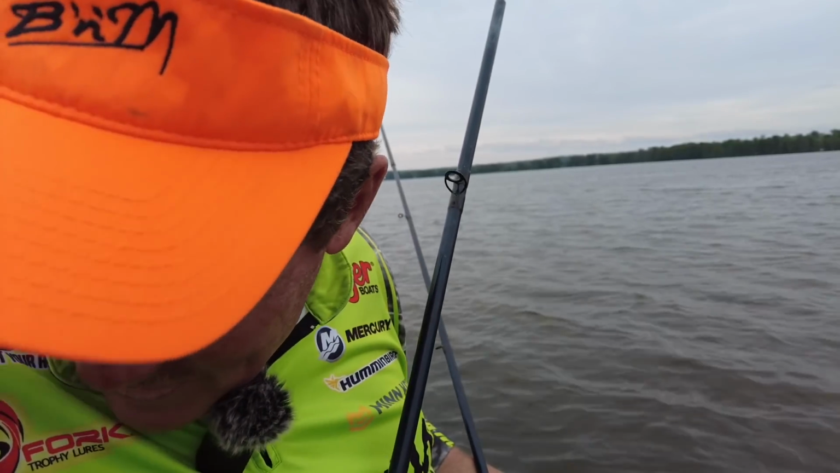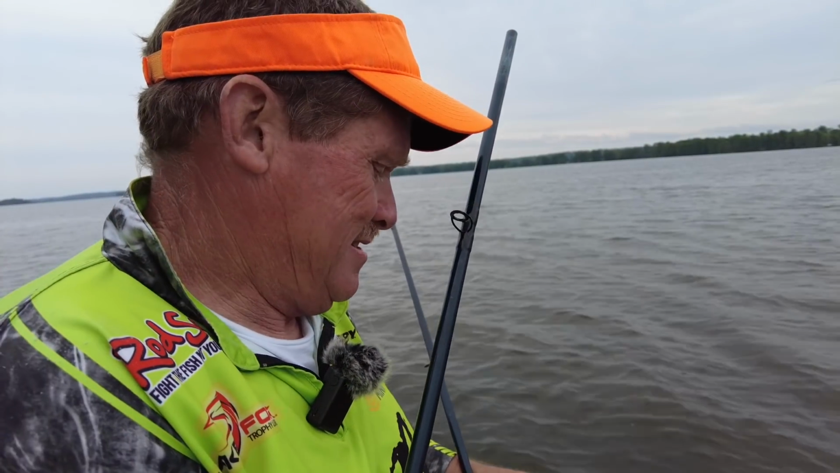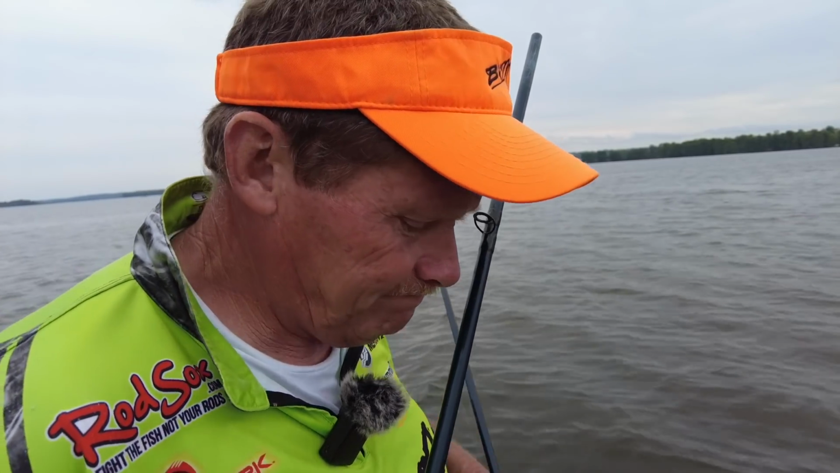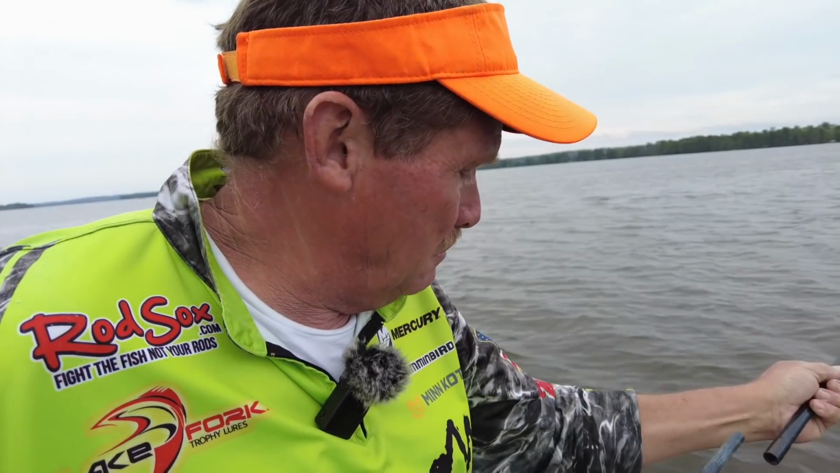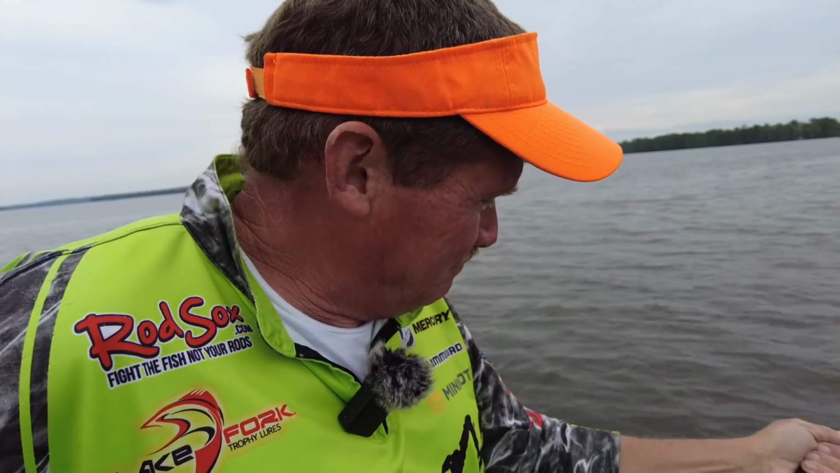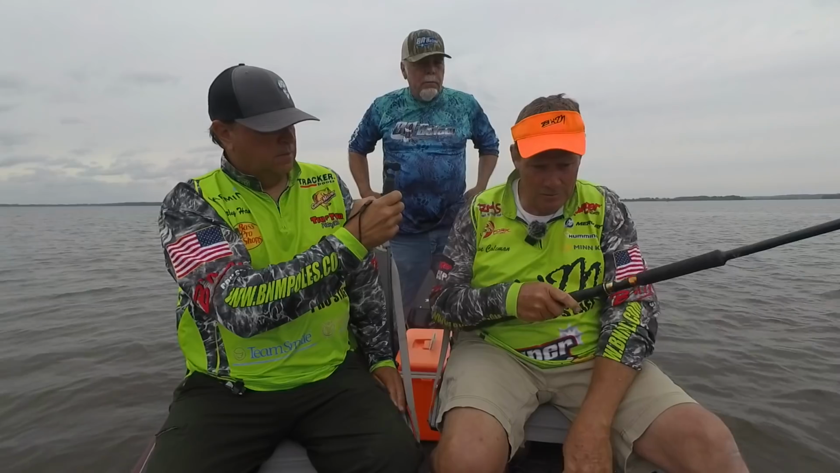We're gonna keep knocking. Is there a size limit here at Reelfoot? No size limit. 30 fish limit. Some people would like to have a size limit to get these fish a little bit bigger. My personal opinion, I would like to see a size limit. Let some of these small fish grow up.